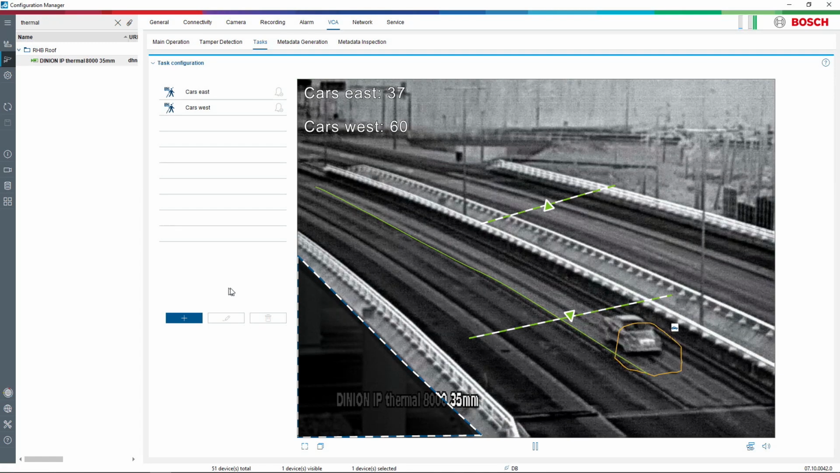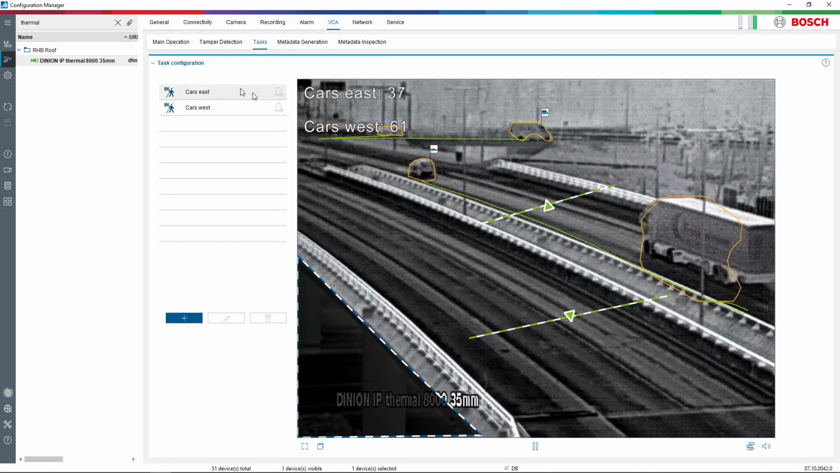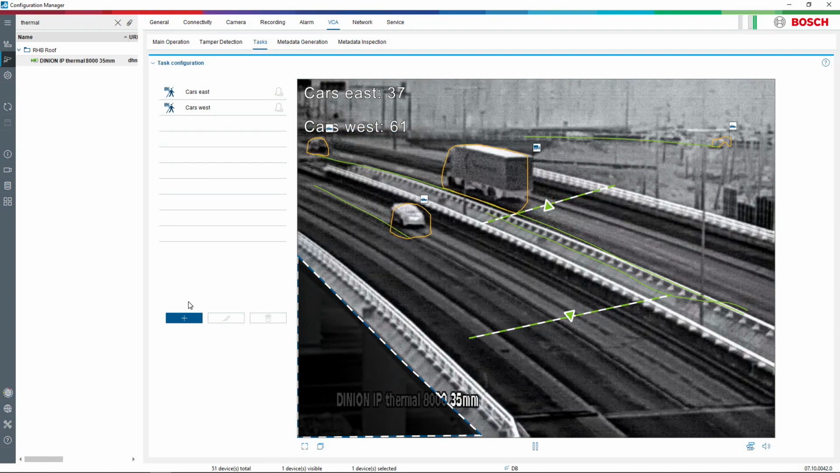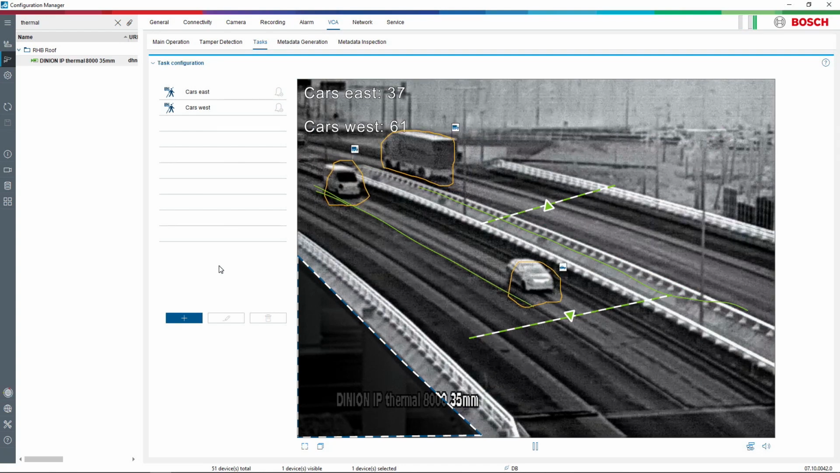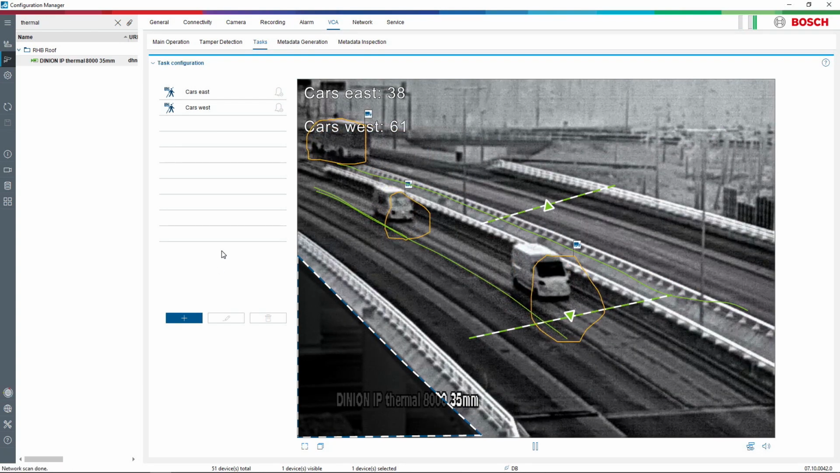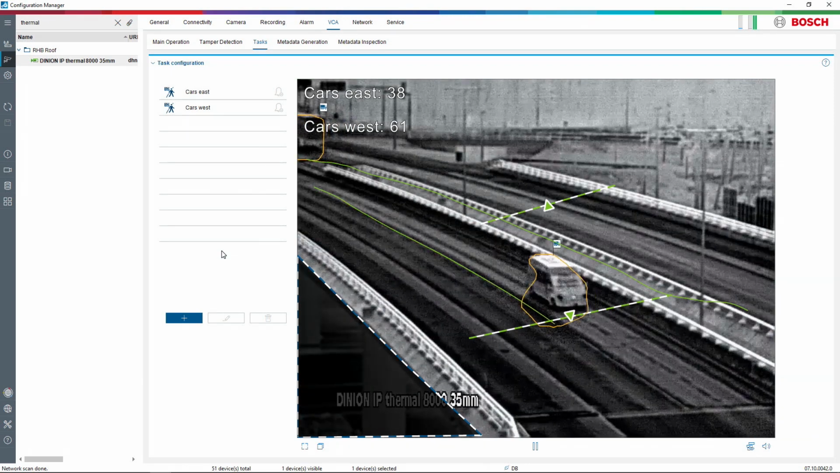So now I am using Configuration Manager and I am connected through the remote portal just like Anders said. And here is the Dinion thermal 8000 camera on the Finnish roof. Now I can start doing my video analytics. But Jimmy, you already have two lines there. What have you done? Yes, I have made two counters to count cars going east and counting cars going west.